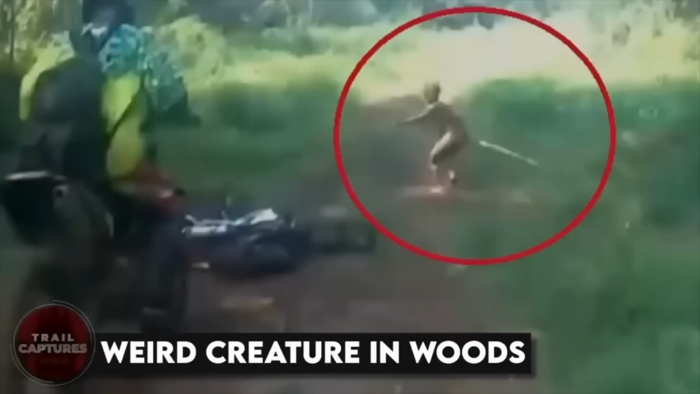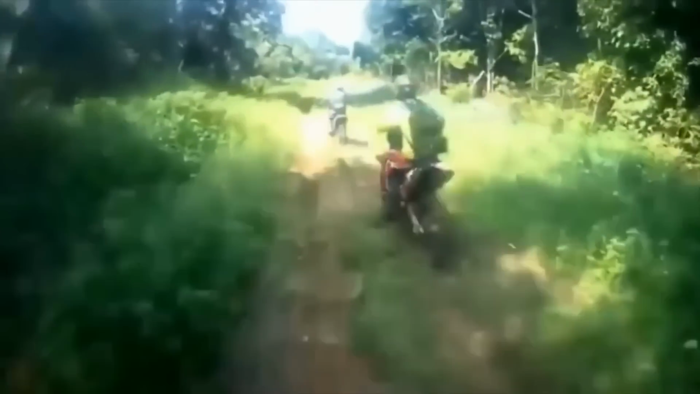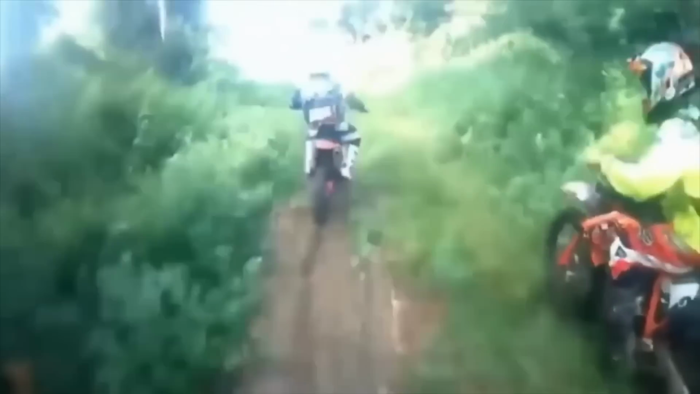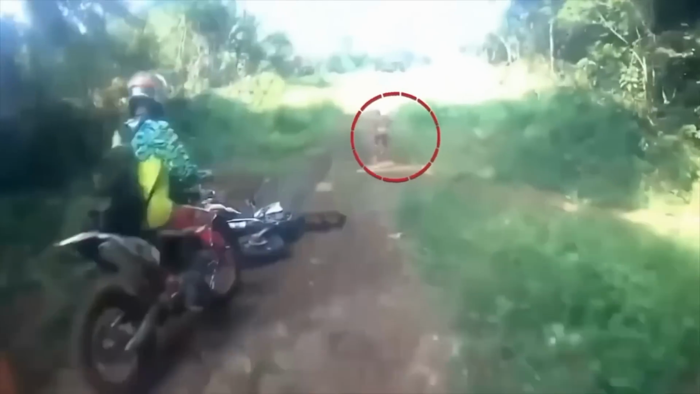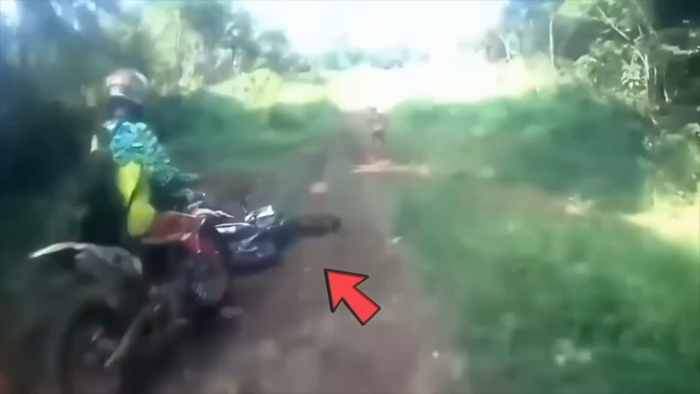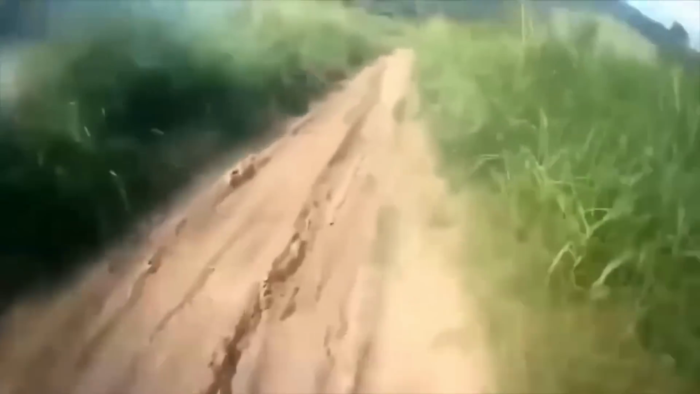Weird creature in woods. While on their routine bike ride along steep tracks, a group of bikers encountered a terrifying experience that would haunt them forever. As they ventured deeper into the forest, a strange humanoid creature suddenly emerged from the side of the track and quickly started running away. The sight of the creature caused one of the bikers to lose control and fall off his bike. Shocked, the biker with the camera attempted to chase after the creature, but to his surprise, it vanished into thin air.